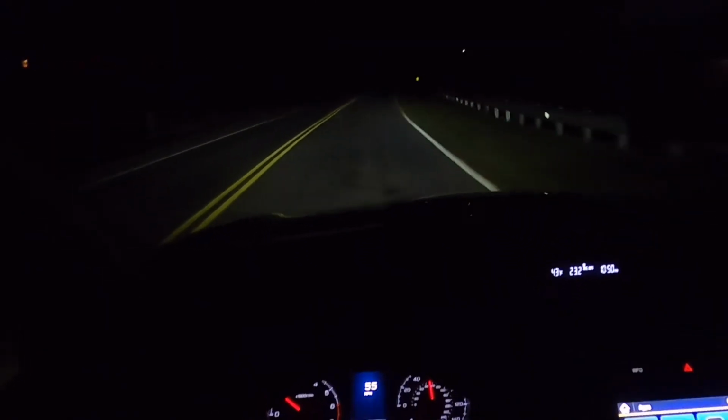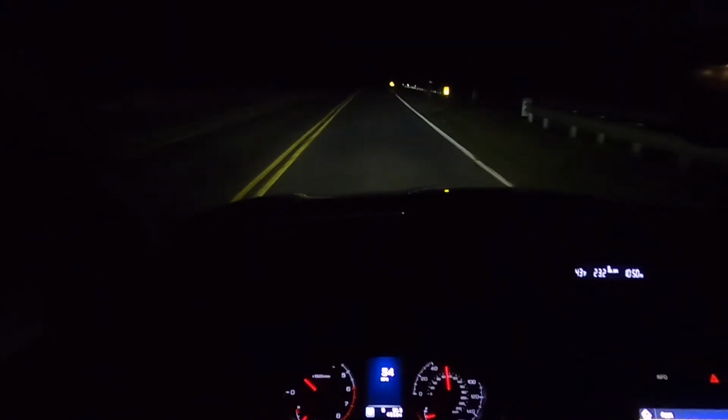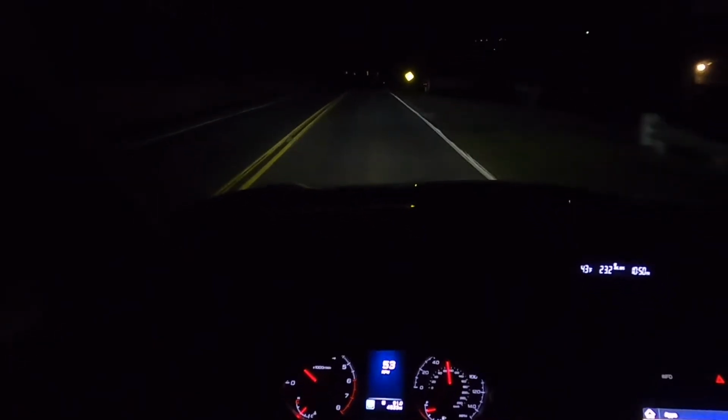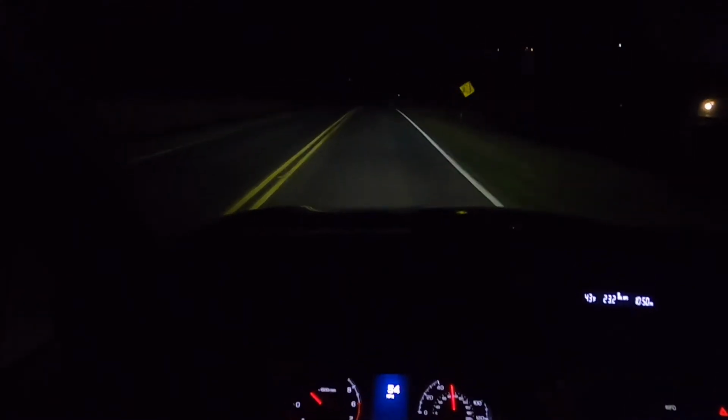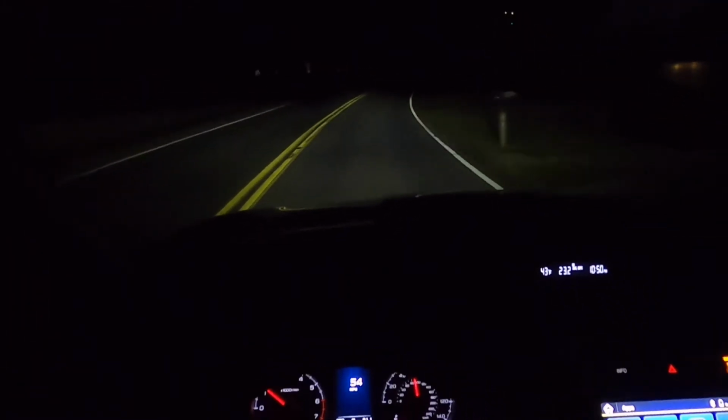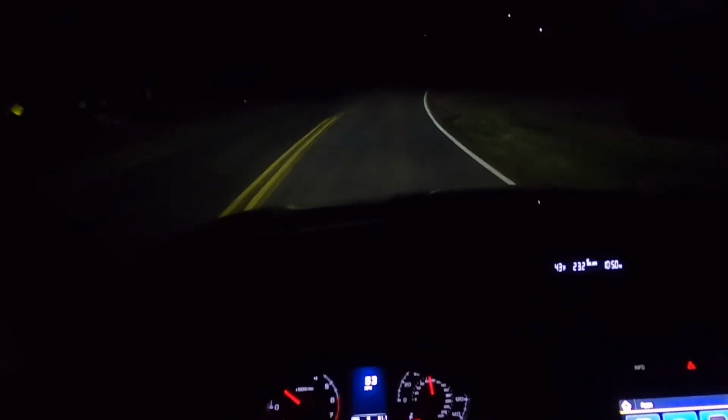Visibility in this is great as well. Subarus, I mean, granted back then they were nothing but windows and metal. Now they have a little more in terms of the pillars to of course hold the airbags and such, but even then the visibility in this is really, really good.